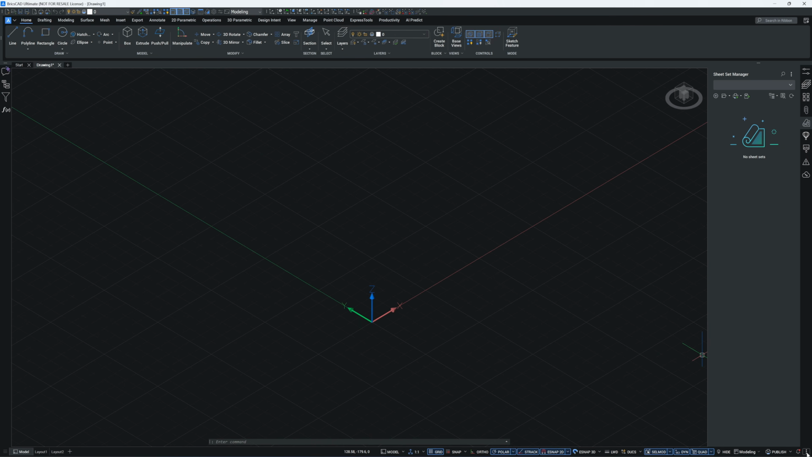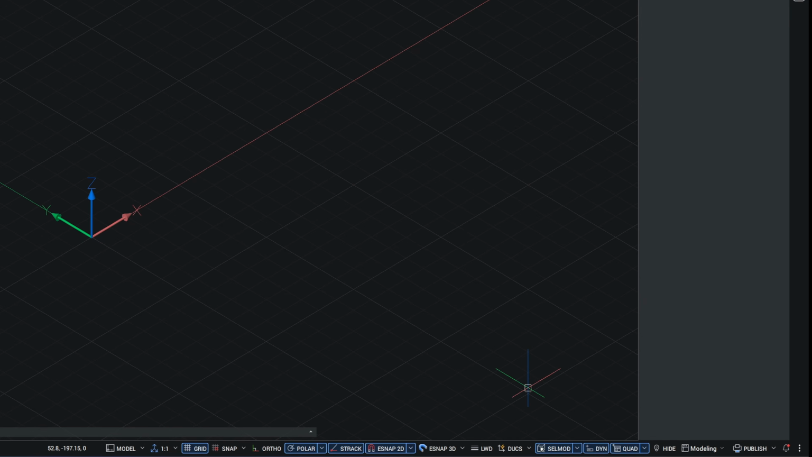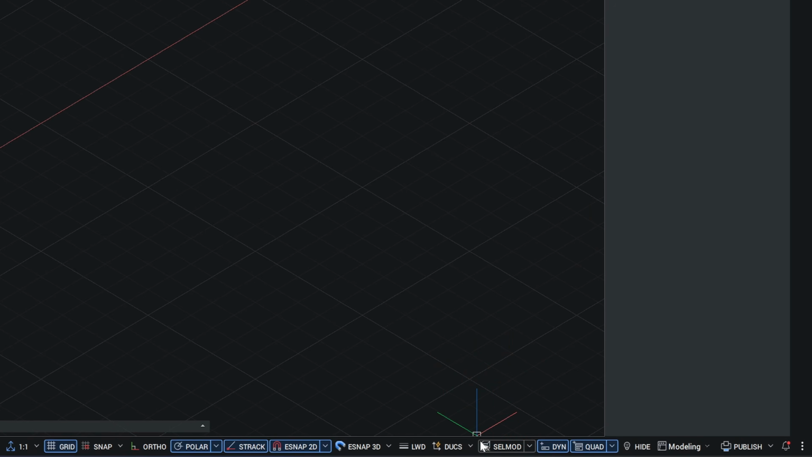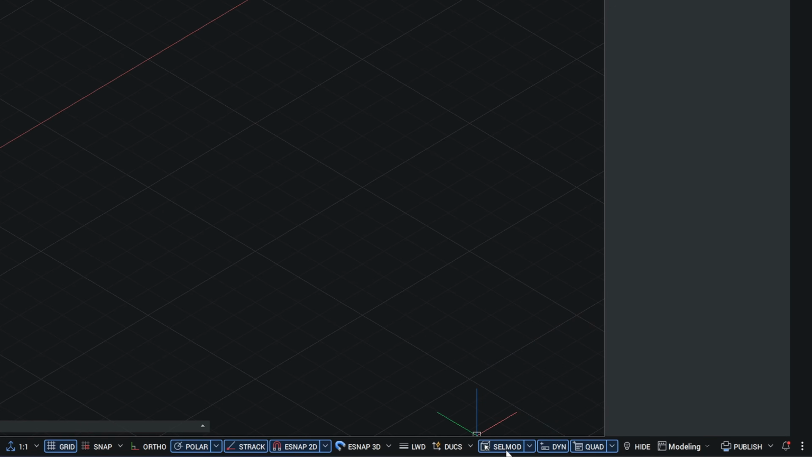Click the 3 dots button in the lower right corner and you will be able to enable dynamic UCS, lineweight, and selection mode toggles in the status bar. Turn these on. You will use them often and it's much easier to access them here. Now you can easily toggle the selection mode. We have faces, edges, and boundary. I turn them all on, and with one click in the status bar, they are enabled.